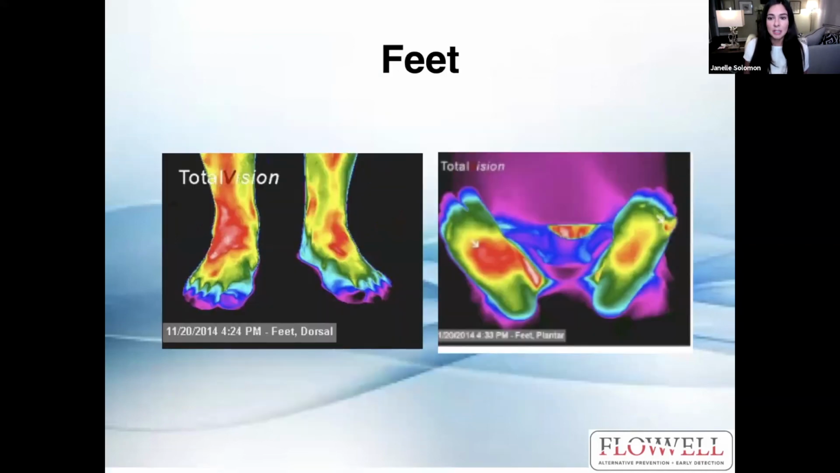Here, this gentleman has a lot of heat in that right foot, could have something off with their gait, perhaps. Looks like maybe a sprain in the toe on that left foot there.